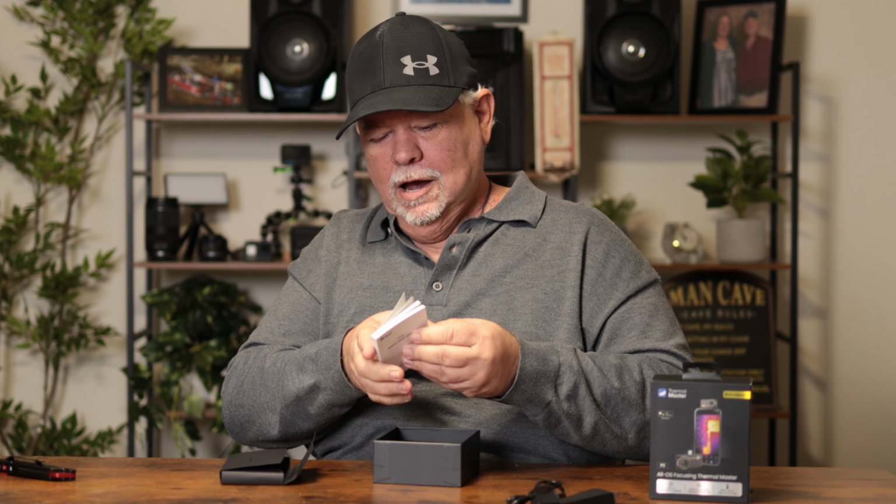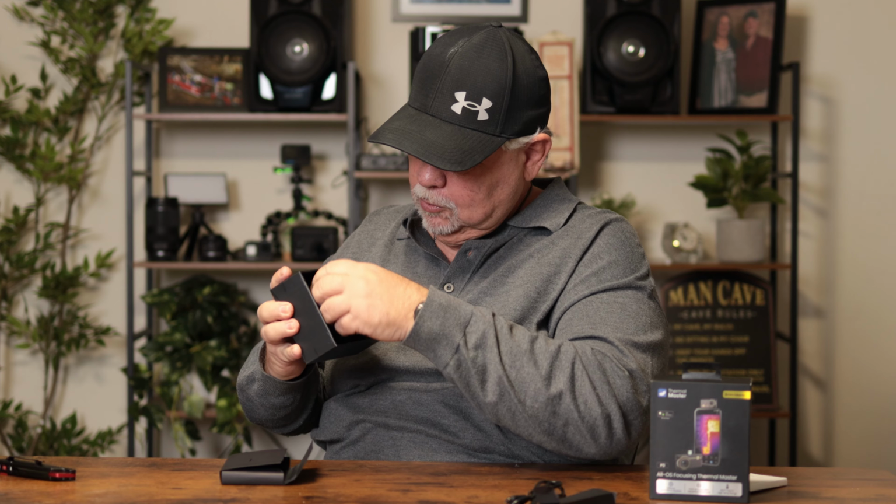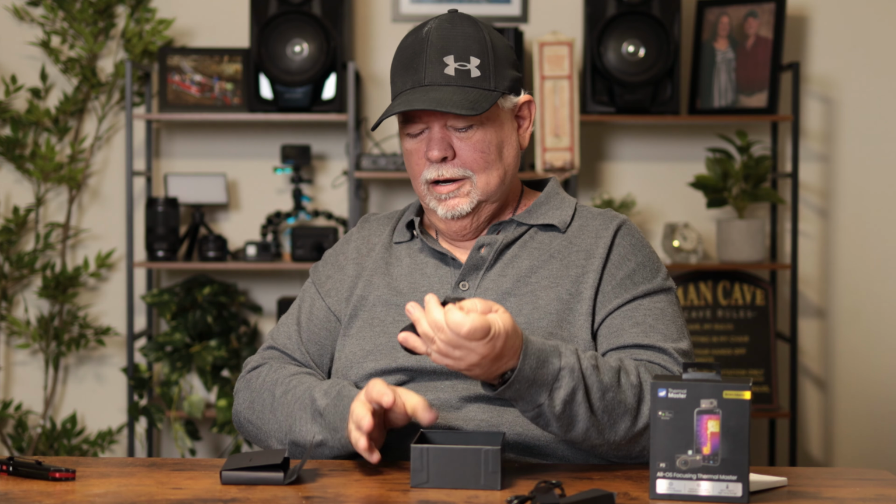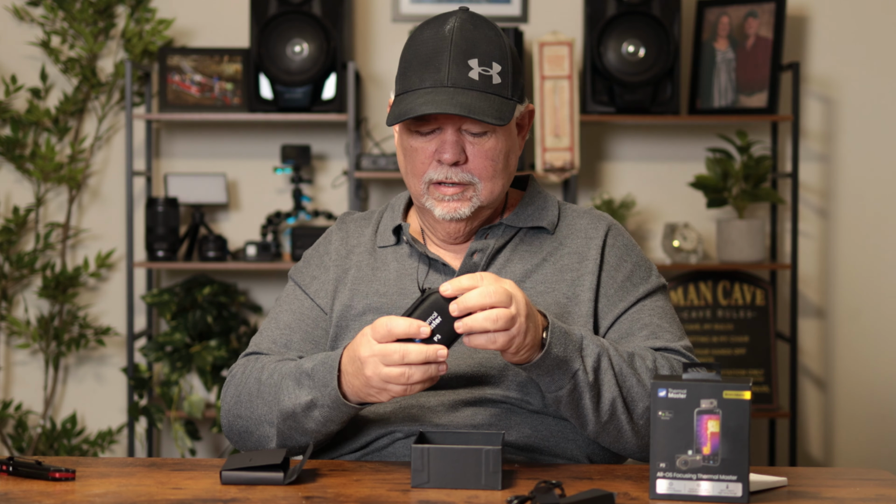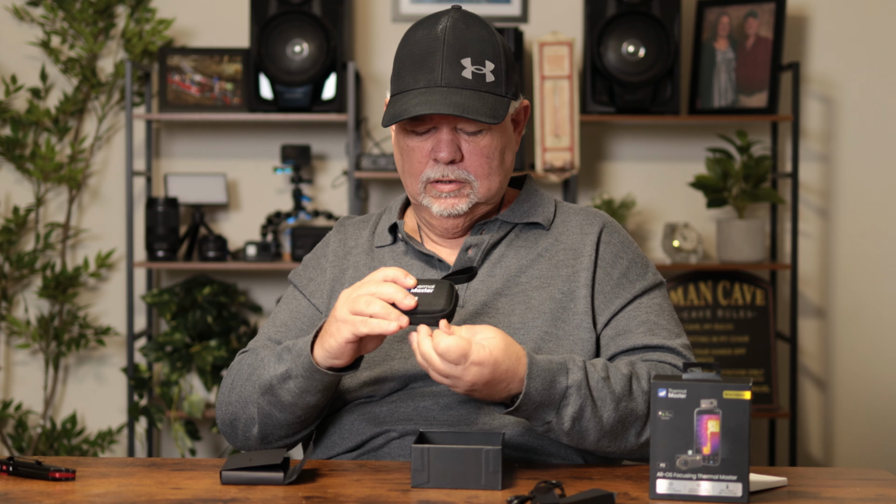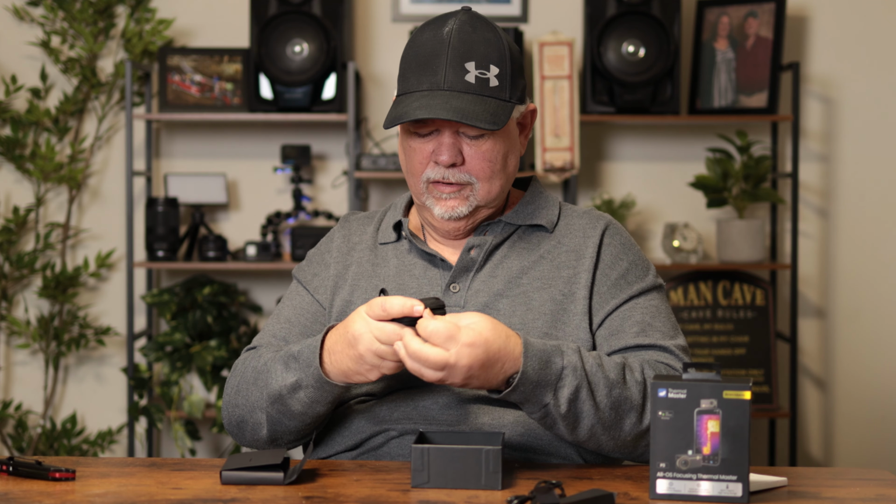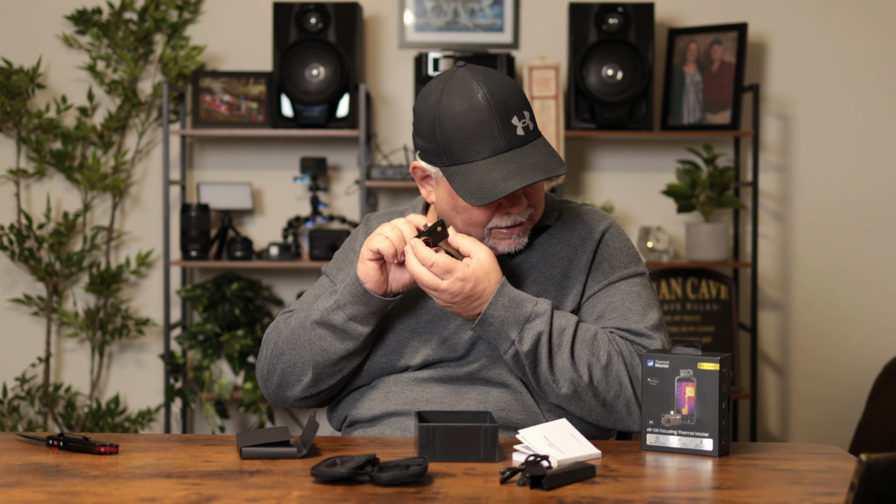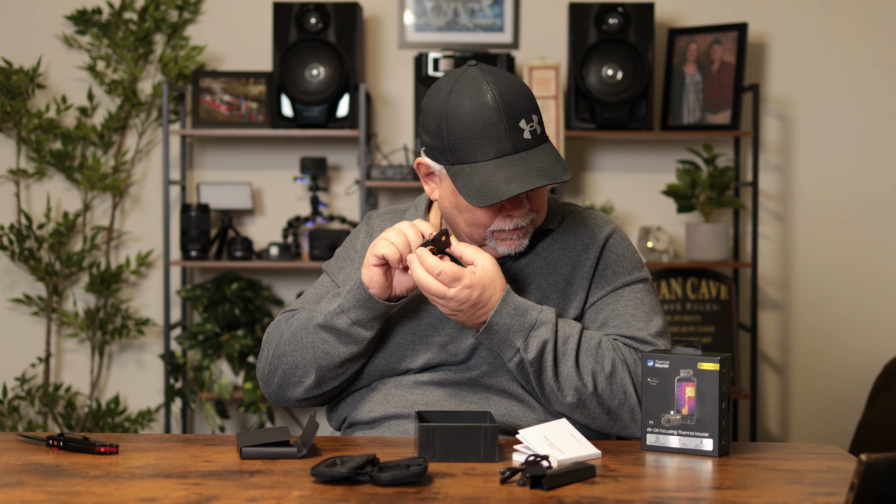Now, we have our Thermal Master P3 device right here. Get this opened up. Nice little case here. Okay, here we have our camera. It's got some nice weight to it. Doesn't feel cheap. Kind of sounds like an aluminum body. I'm not real sure, but that's what it sounds like.